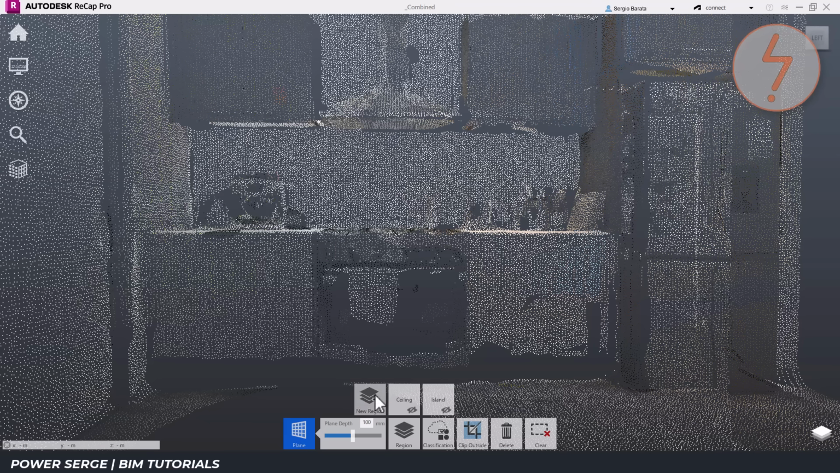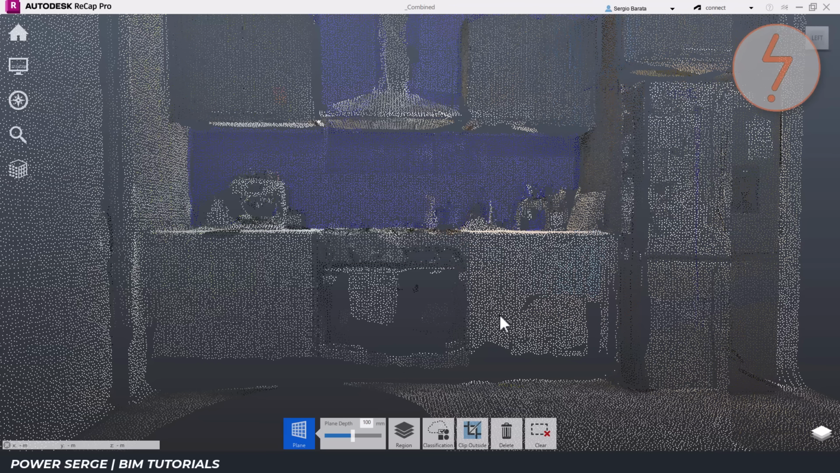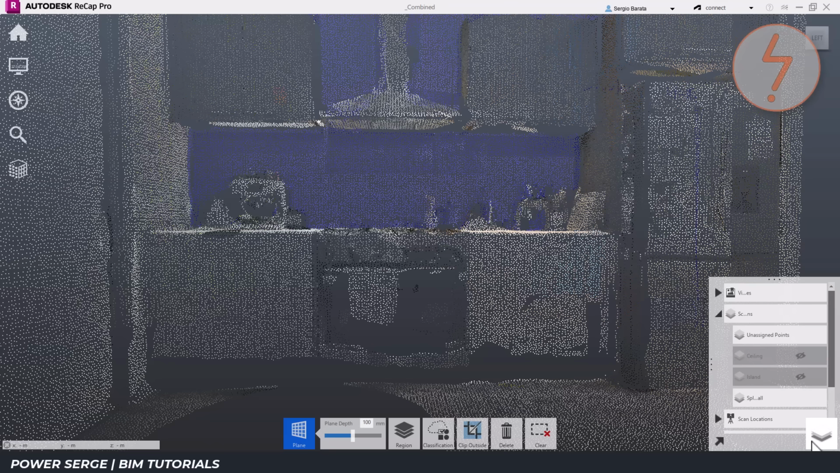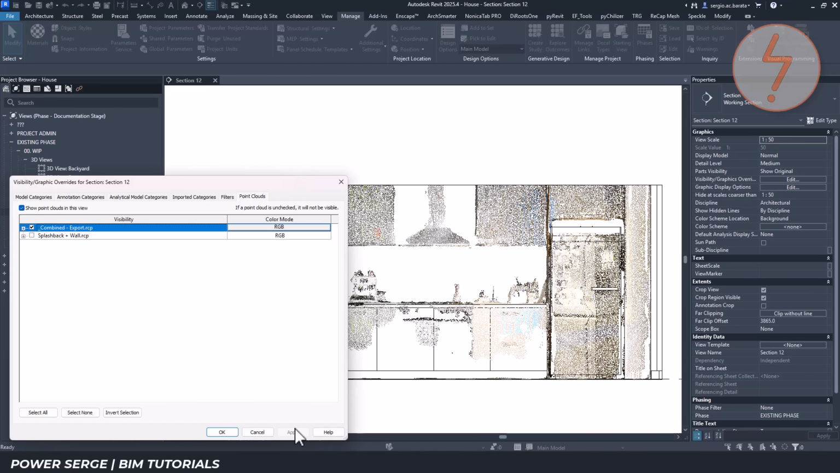Beyond taking measurements, ReCap also provides tools for isolating and managing specific building elements. Using section planes, I was able to isolate the kitchen splashback from the surrounding geometry and assign it to a separate layer. This makes it easier to manage, review, and highlight specific elements when working with the point cloud in Revit.